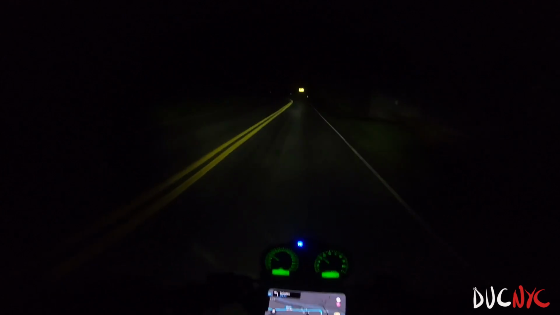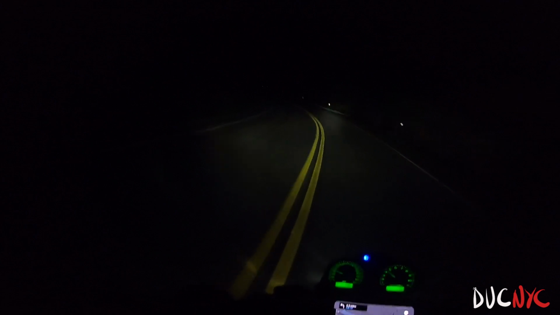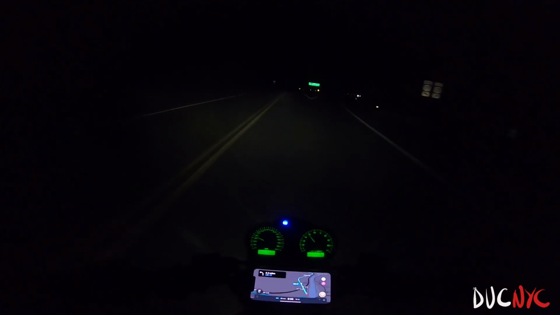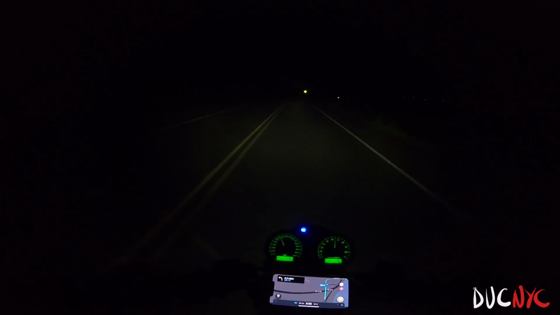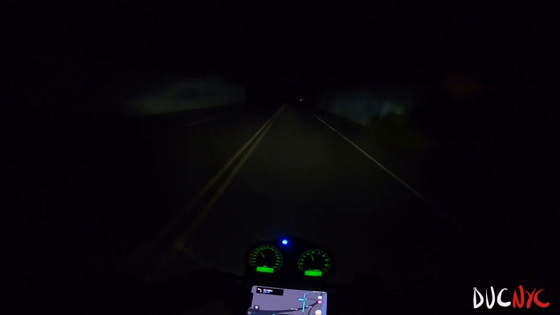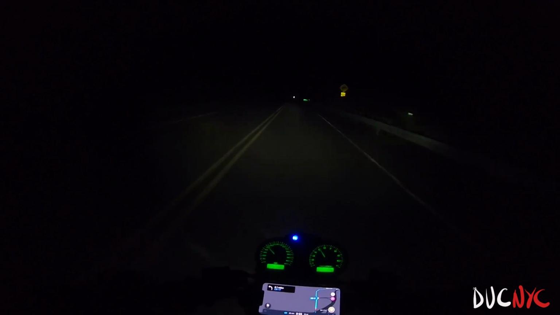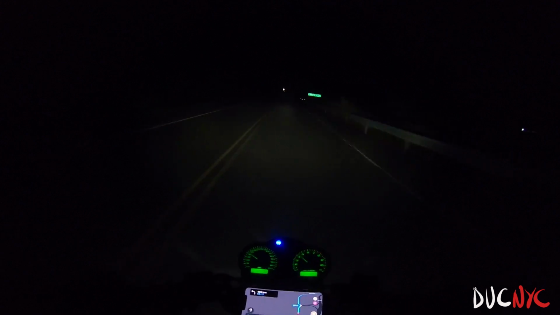Here we are. Sharp little turn. I like this chicane here. Nice little under over. Here we go, a little right and lefter.